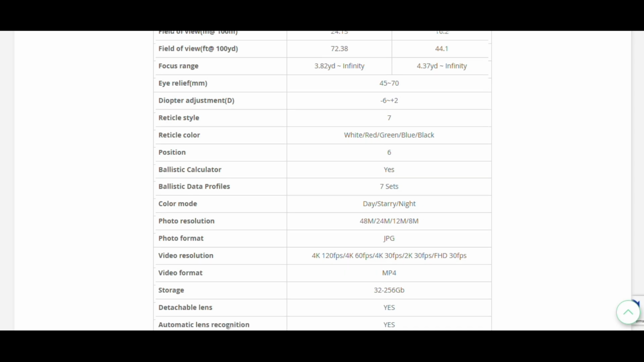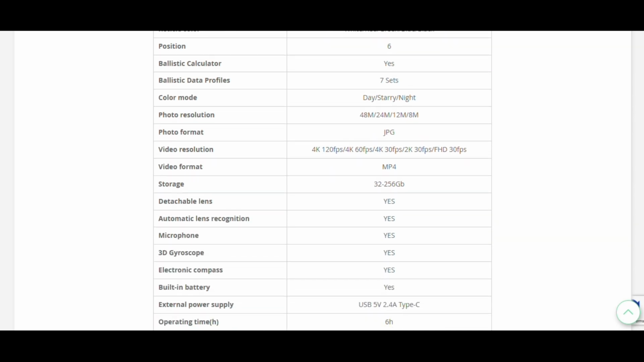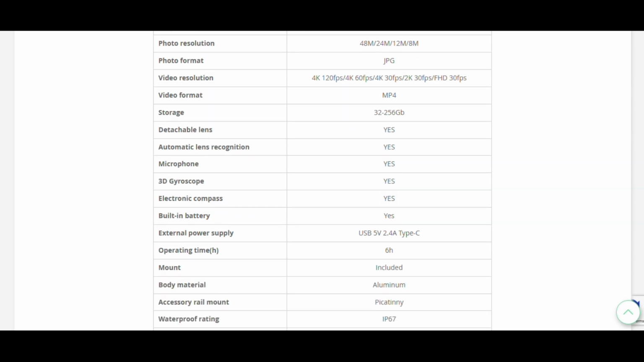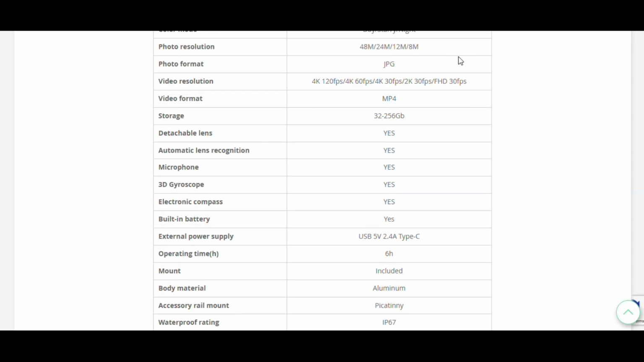Scrolling on down here, here's some of the things that I wanted to show you that you'll get on the inside of this. We're going to look at some of these in a moment in the other section, but of course, internal things that you can change are your photo resolution and your video resolution. You can control, of course, setting the gyroscope and setting the compass. That is for calibrating and making sure that it shows you the level appropriately, and then of course the direction that you're shooting in.